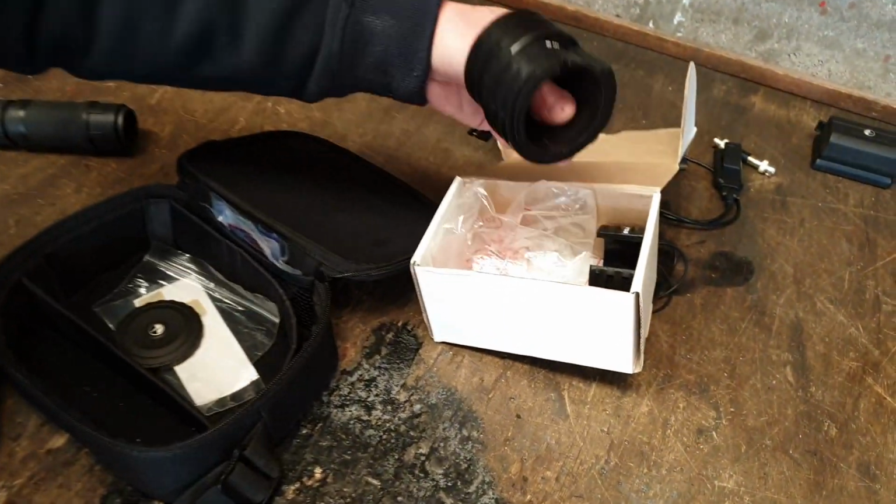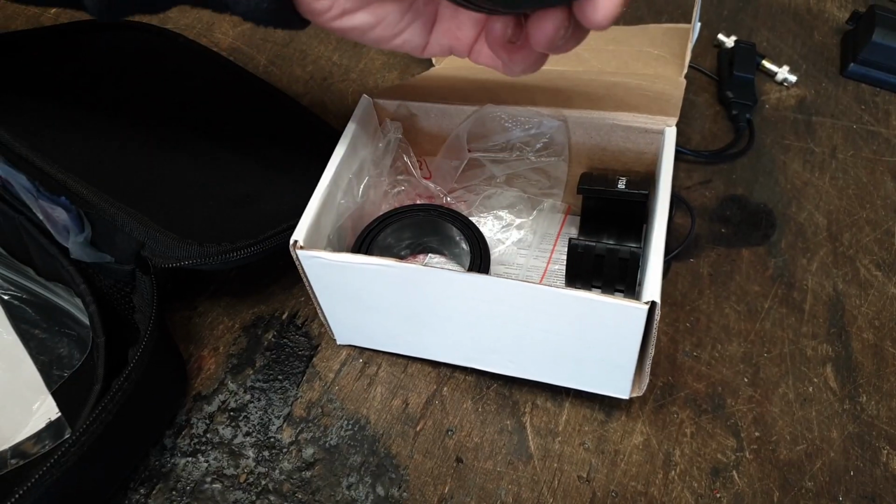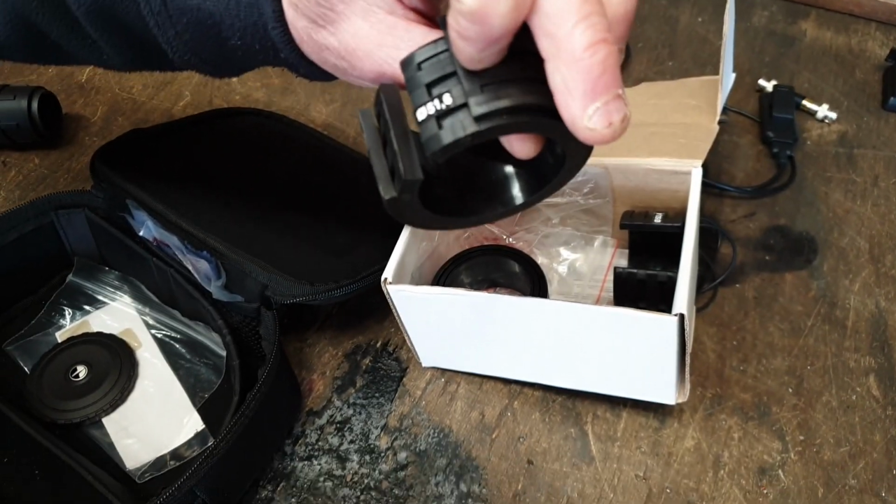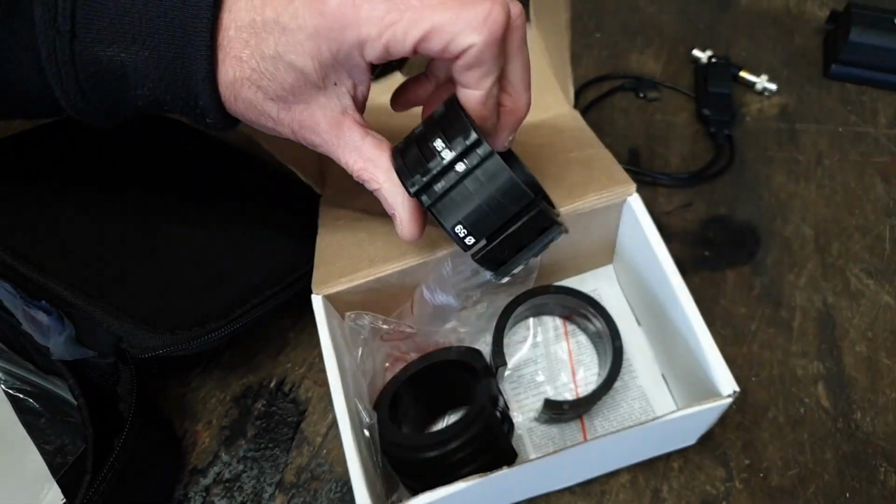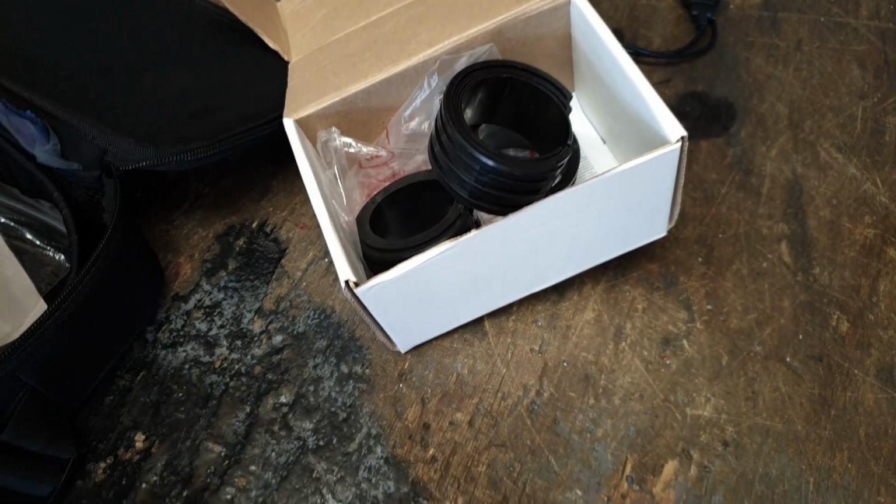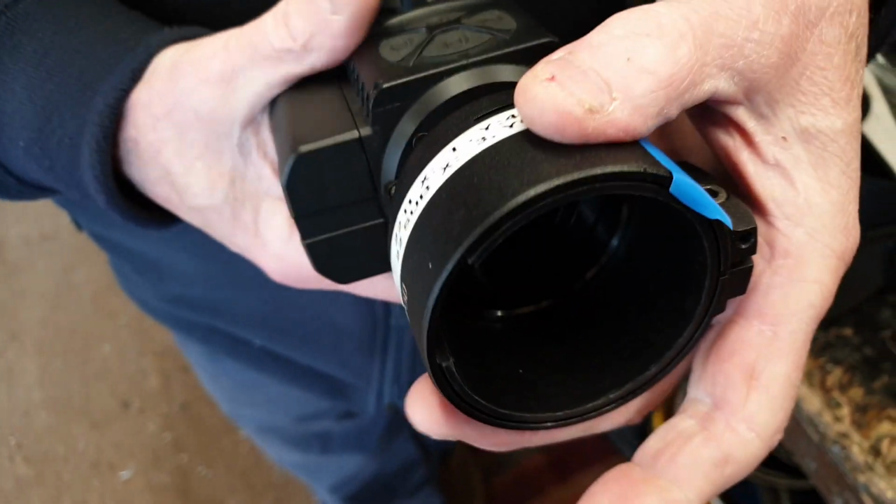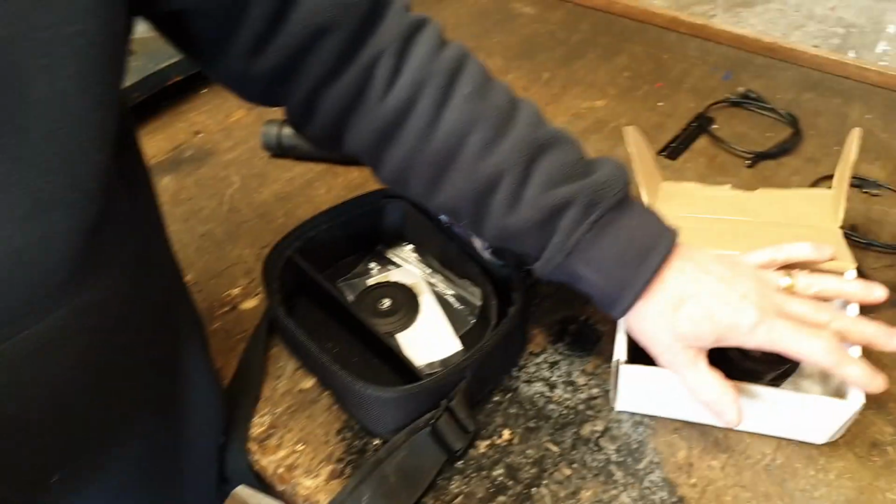And the PSP kit comes with adapters that will take you pretty much in 1mm steps from 51.5 up to, I think, 58 or 59mm. I think we've got a 58mm in here. Right, so one size fits all with adapters. Yeah, now if you've got a scope with a 56mm objective, you need to buy a bigger size.